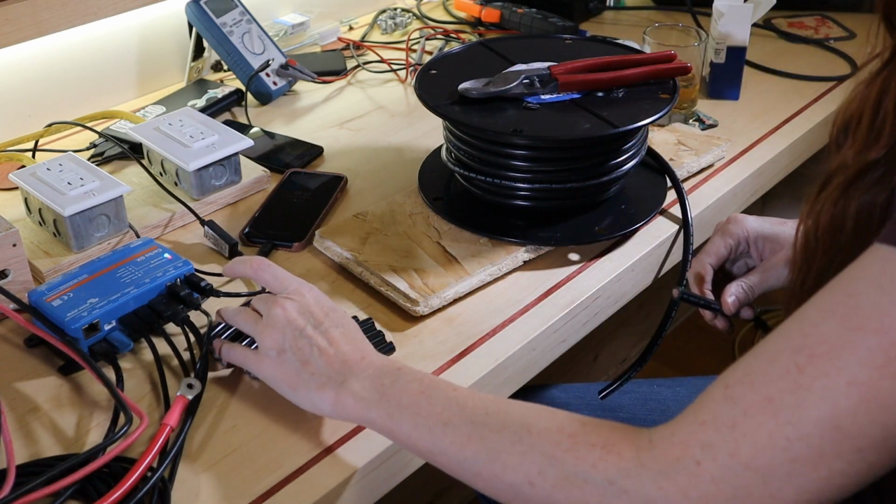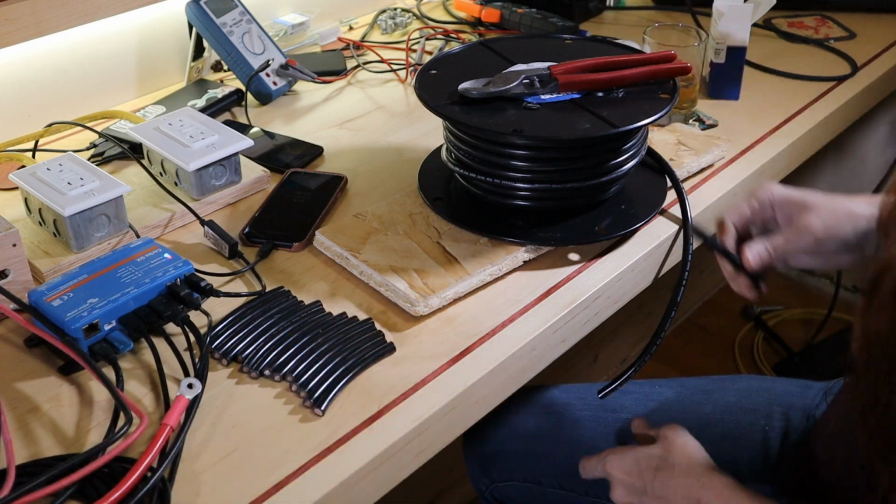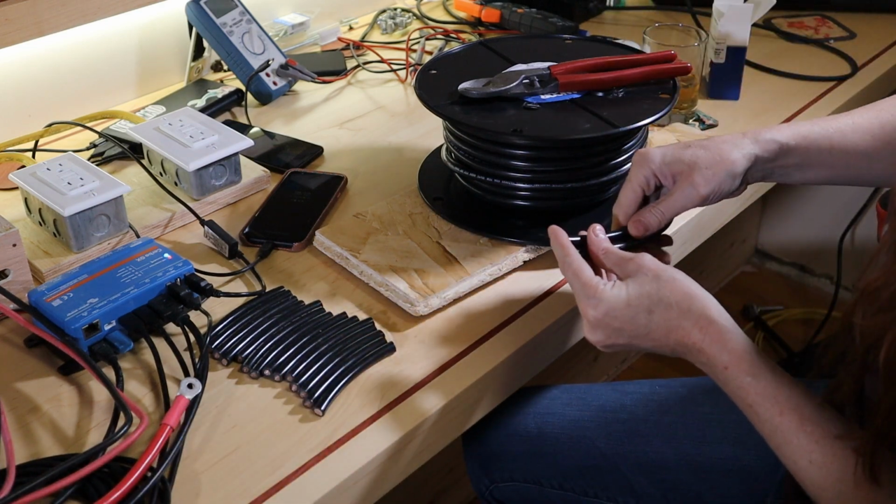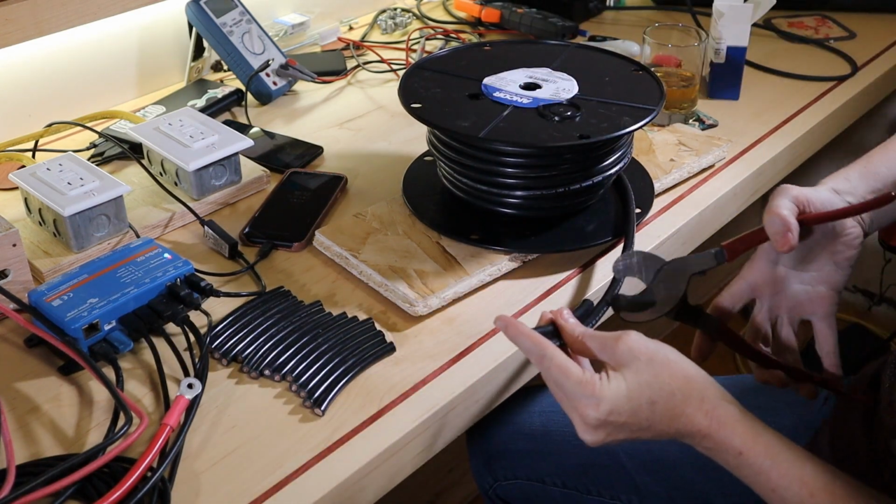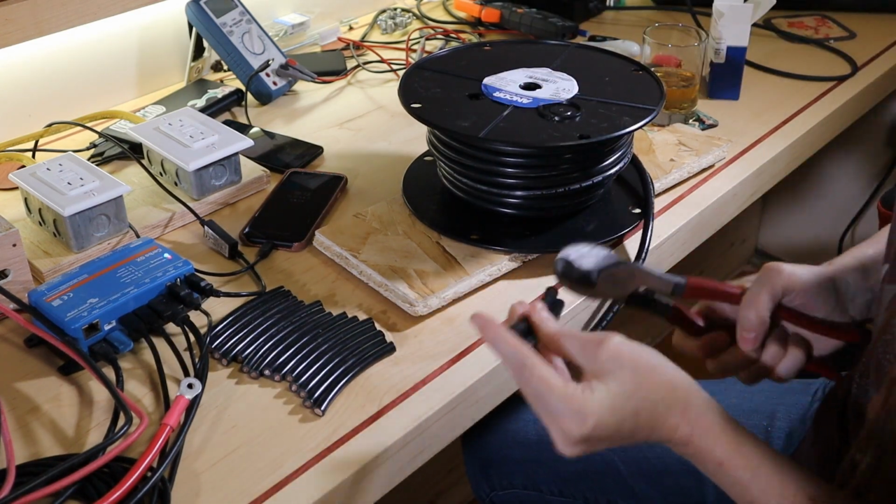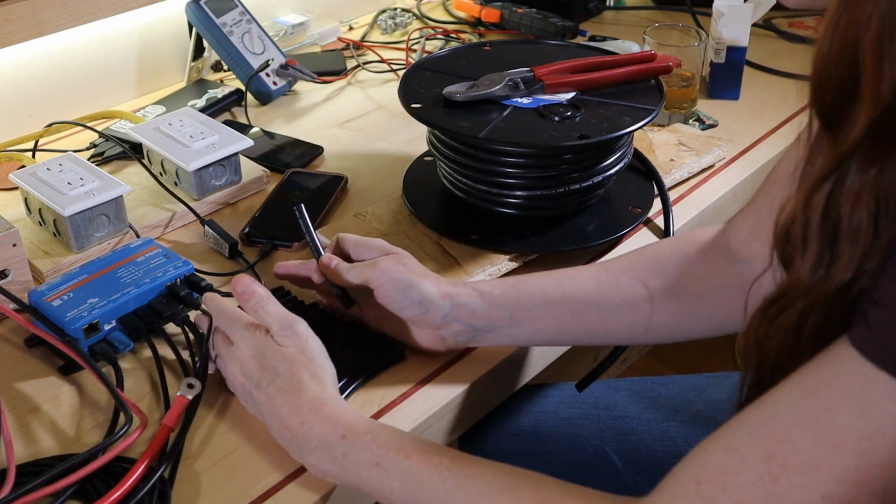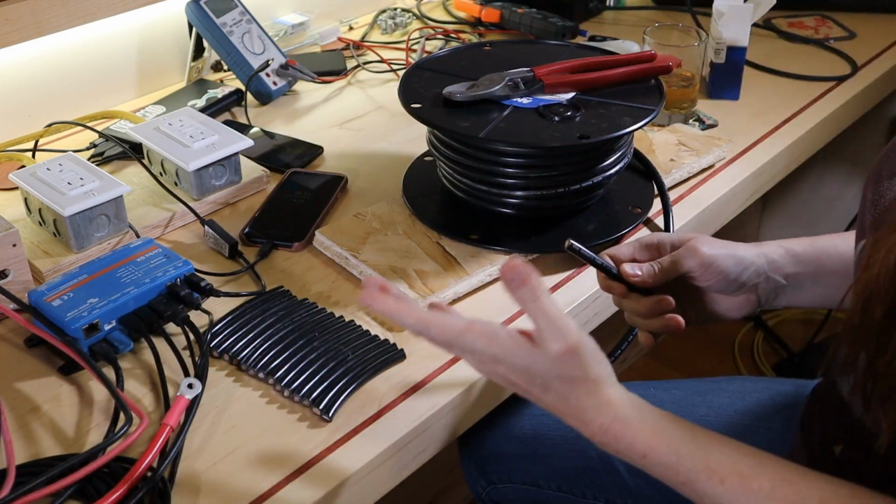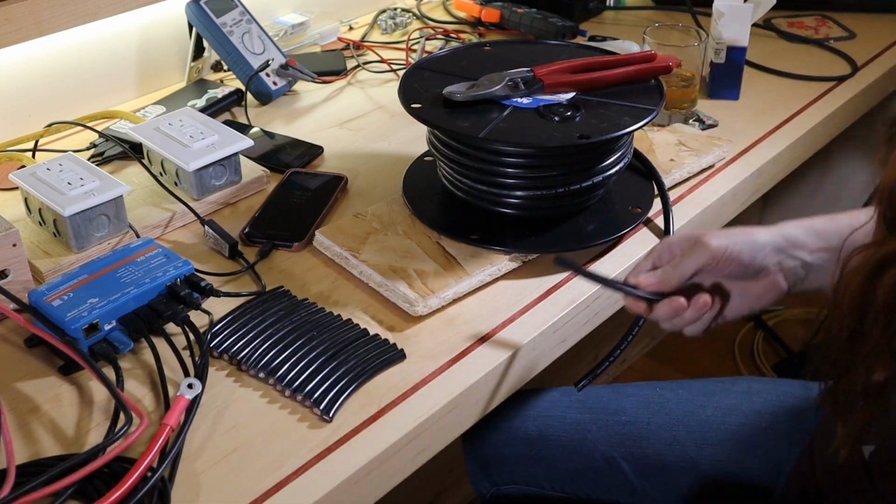15. 1, 2, 3, 4, 5, 6, 7, 8, 9, 10, 11, 12, 13, 14, 15. Now, because I'm going to be in the groove, it would be a lot less annoying to have a spare made now. 16 is spare. So I have one extra jumper. Just in case when I go to do this, I find that I have a high resistance on one particular one for some reason, I can throw it out and I've already got a spare. Or I just lose it.